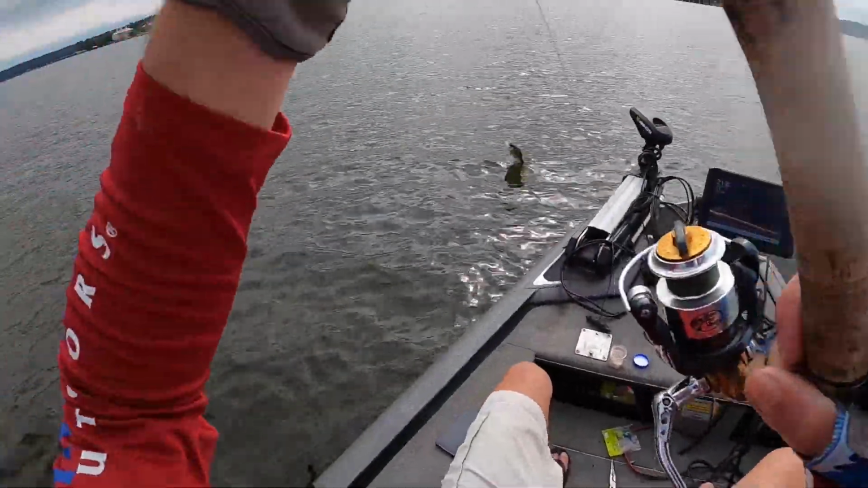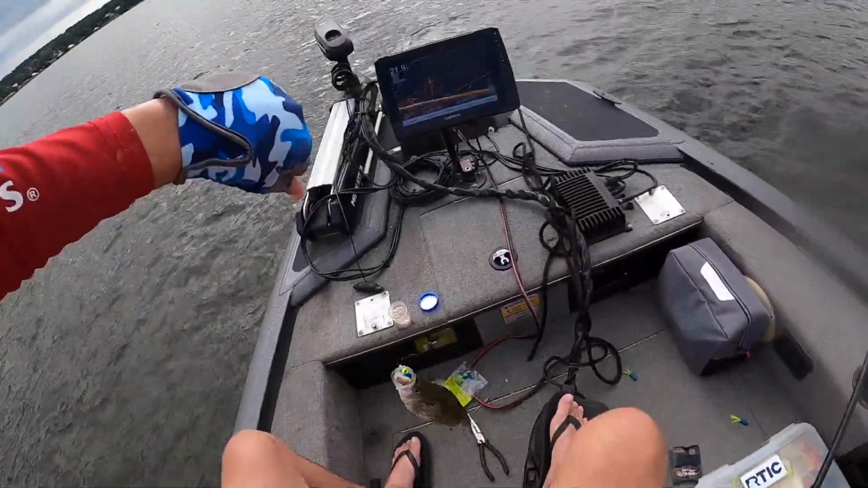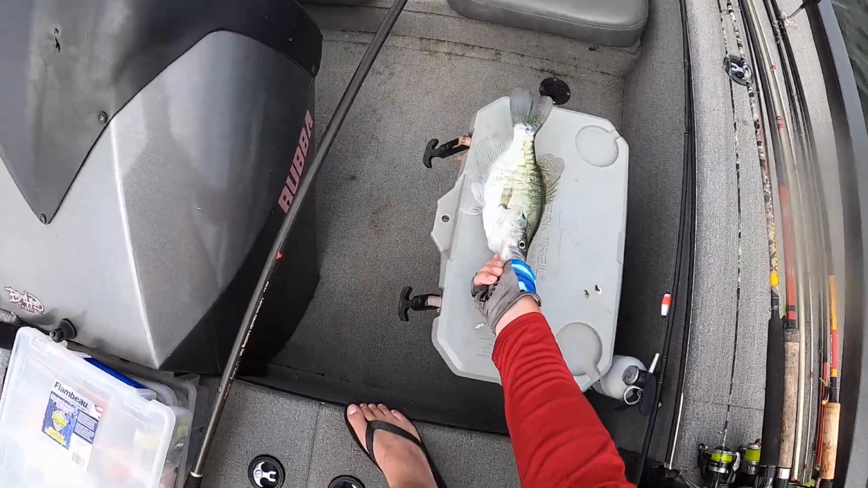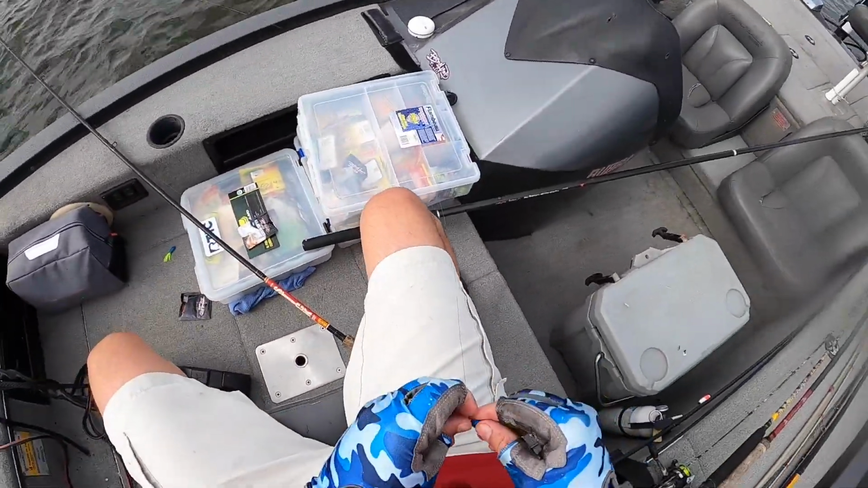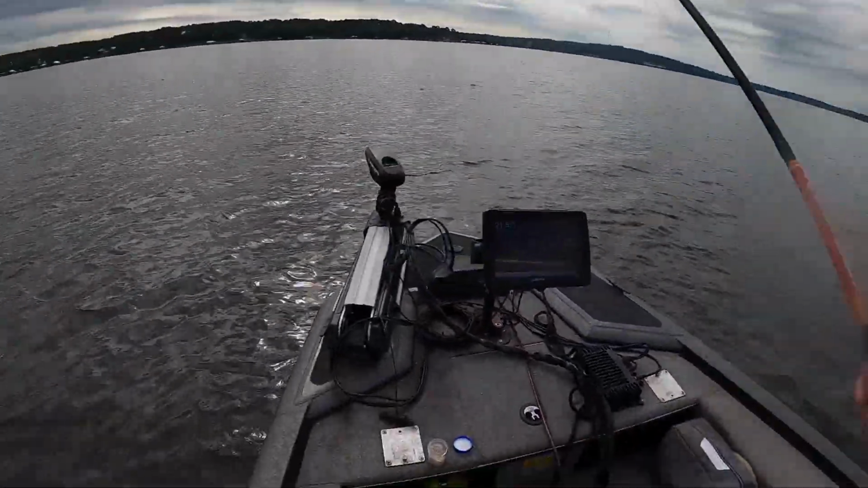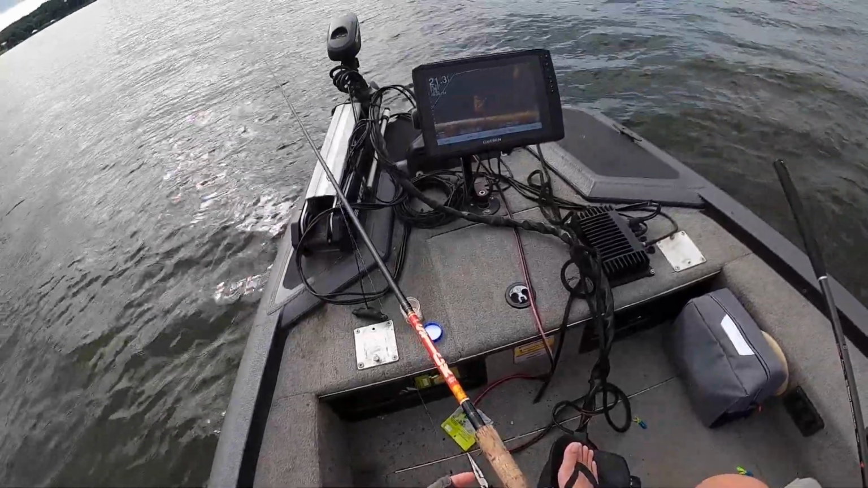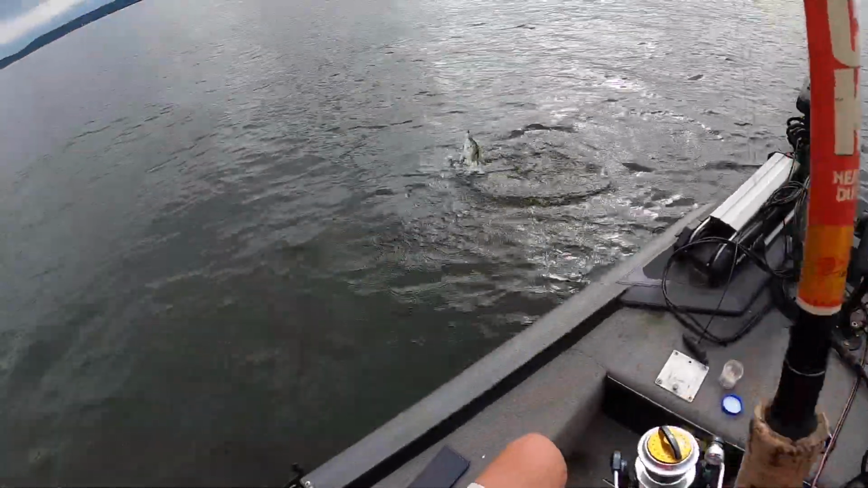Oh, he come off there and got it. Fish are feisty. I got him. I don't know how big it is, but I got him.